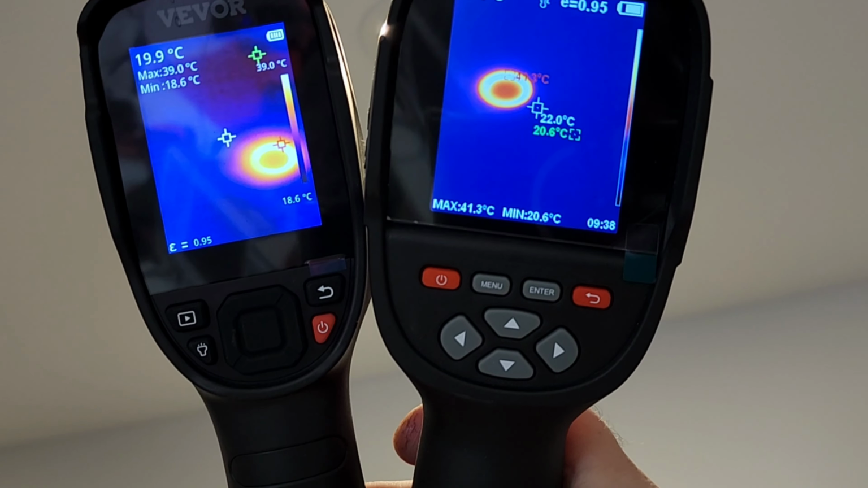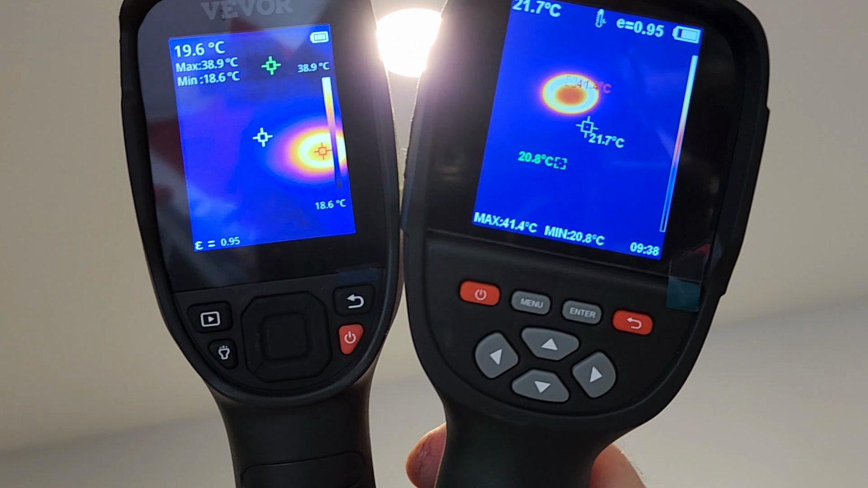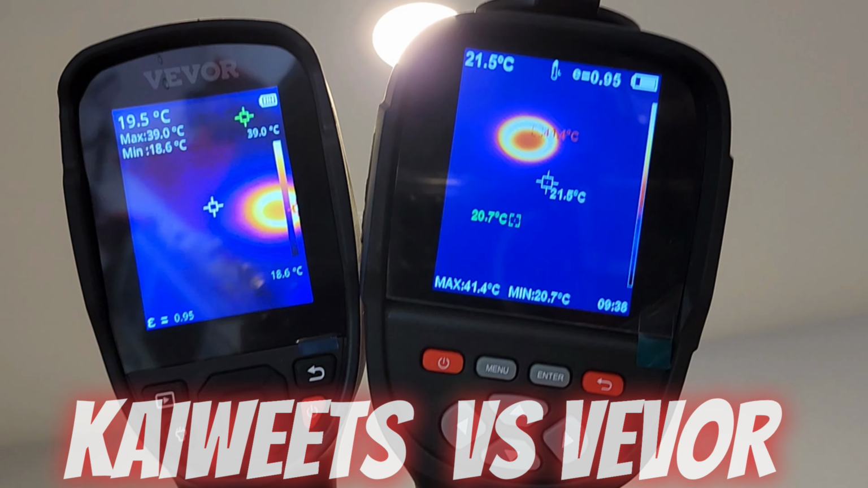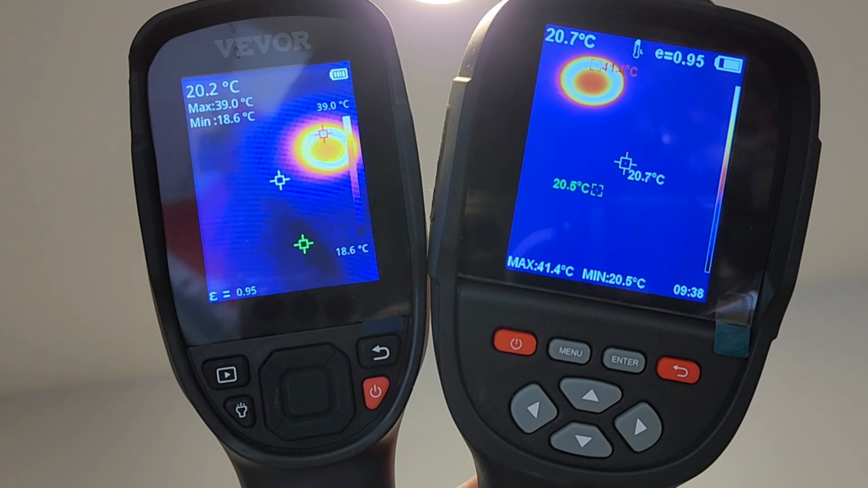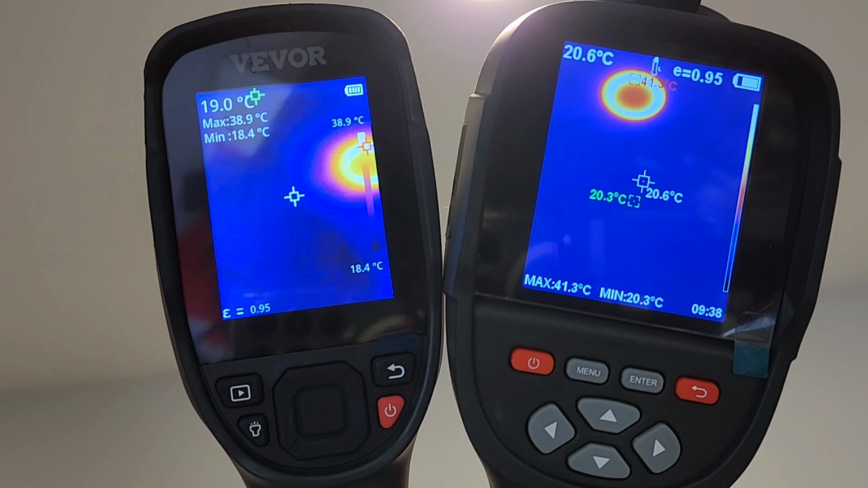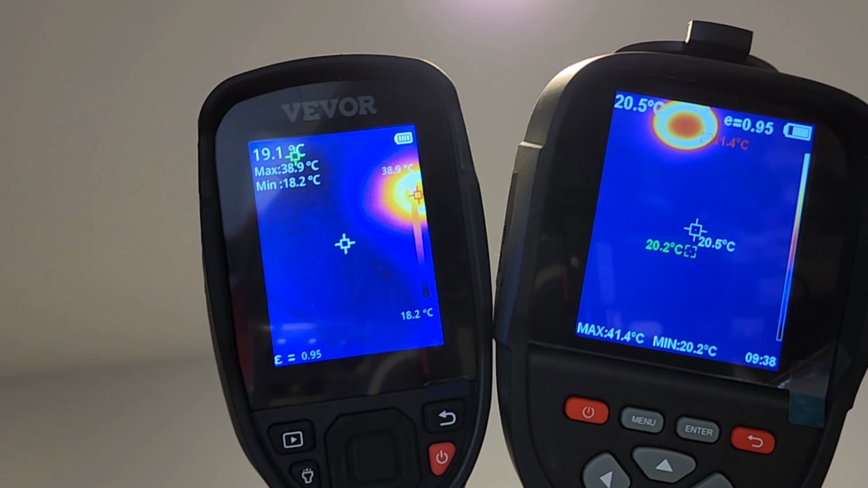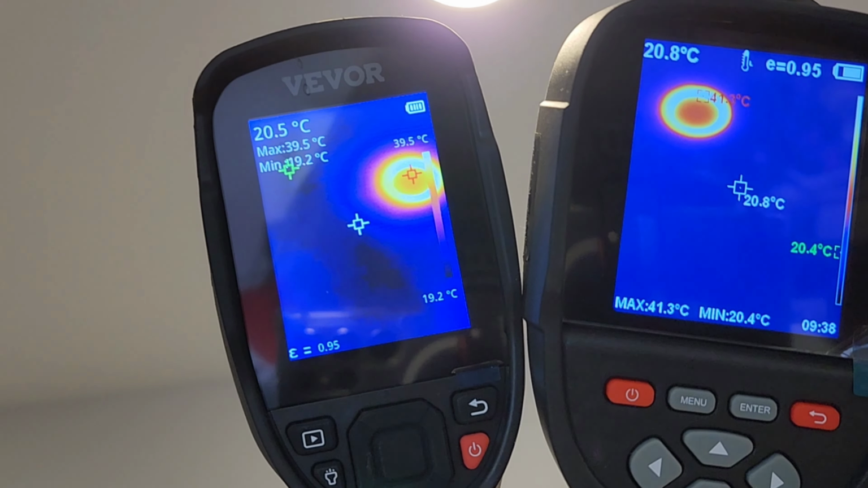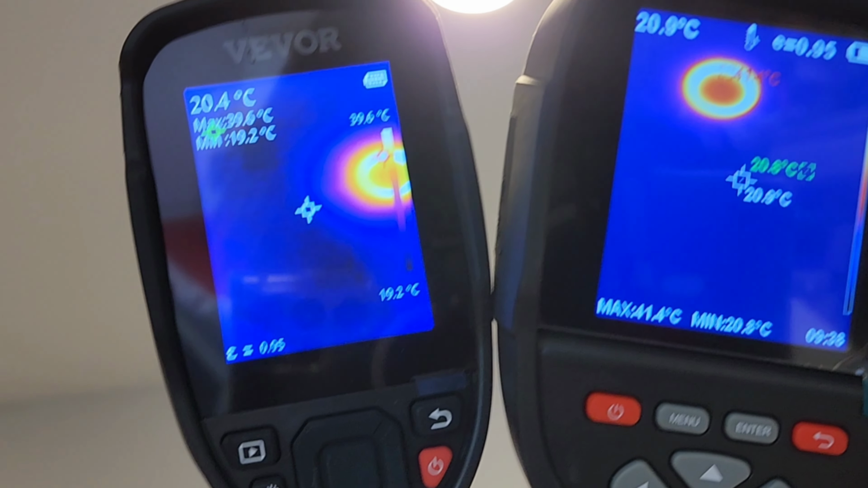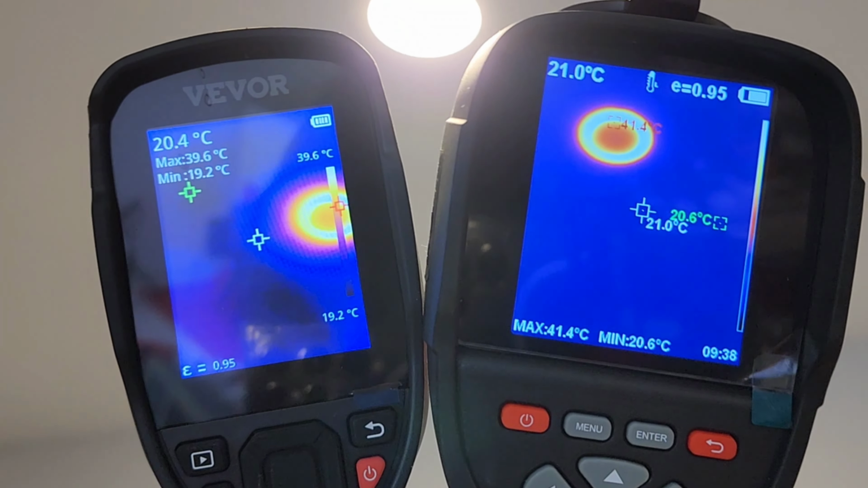So here I have both the KAIWEETS as well as the VVOR side by side, and they're staring at a pot light right now. And you can see, I find the contrast slightly better on that KAIWEETS, crisper, a little bit more defined. They're both finding that hot spot in terms of the temperature zone, around 38 degrees or so. But yeah, just find a little bit better clarity with that KAIWEETS.